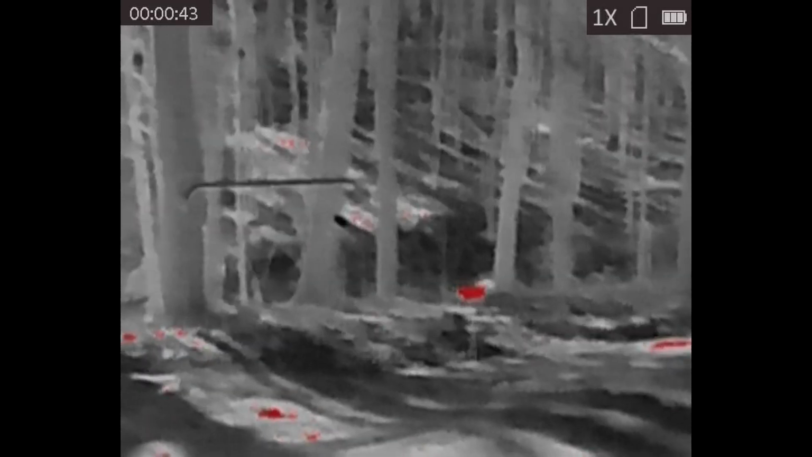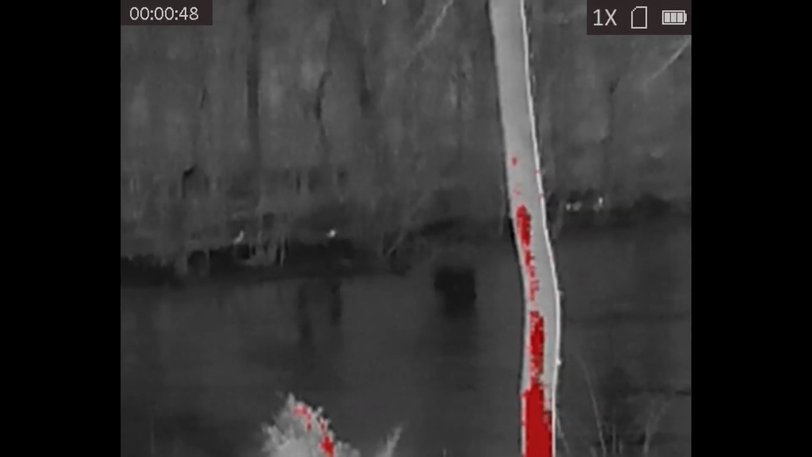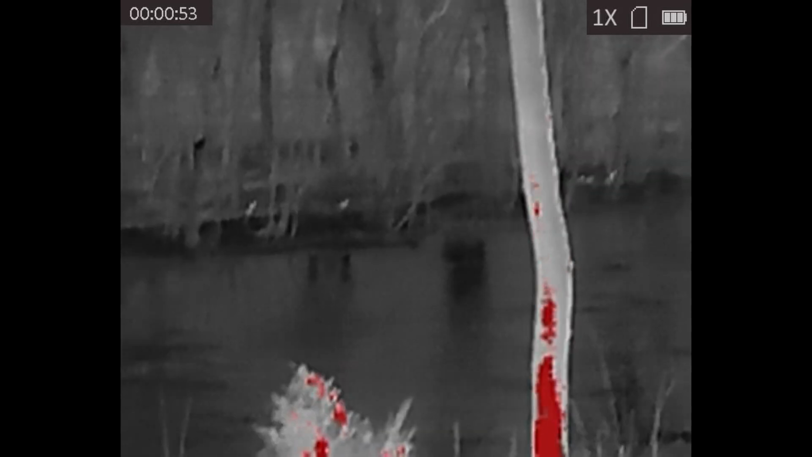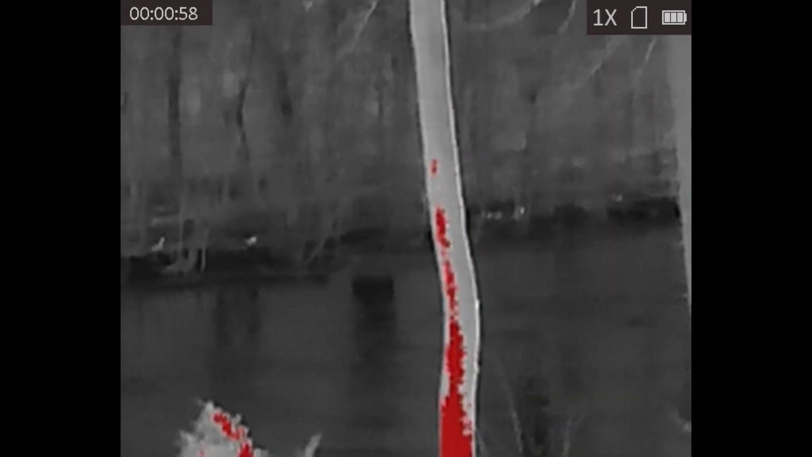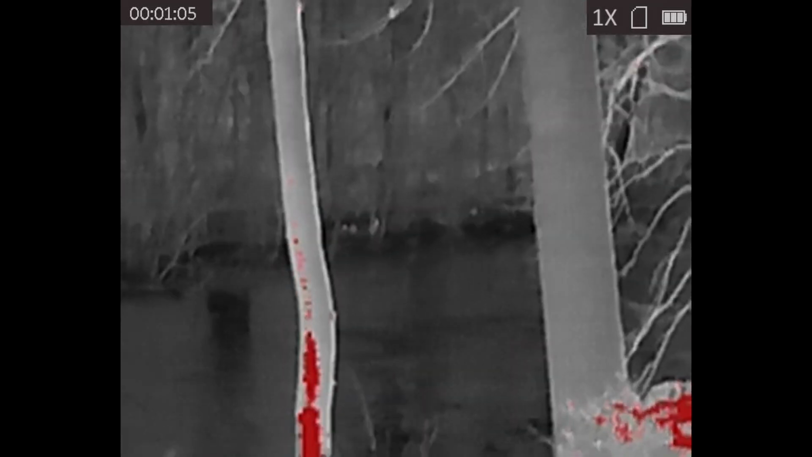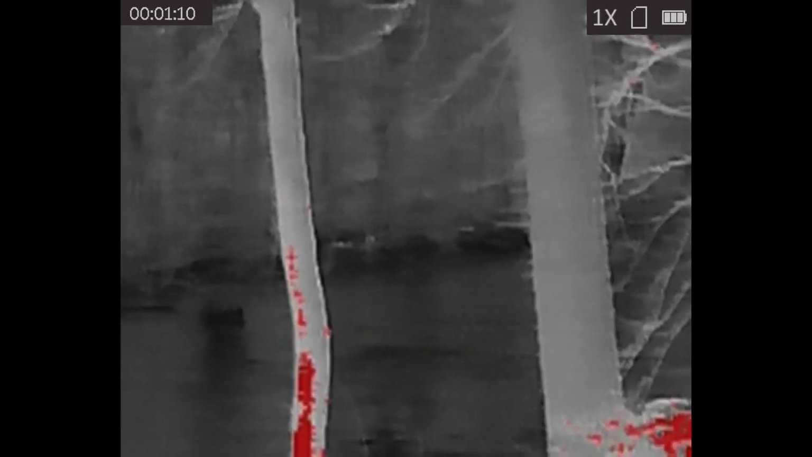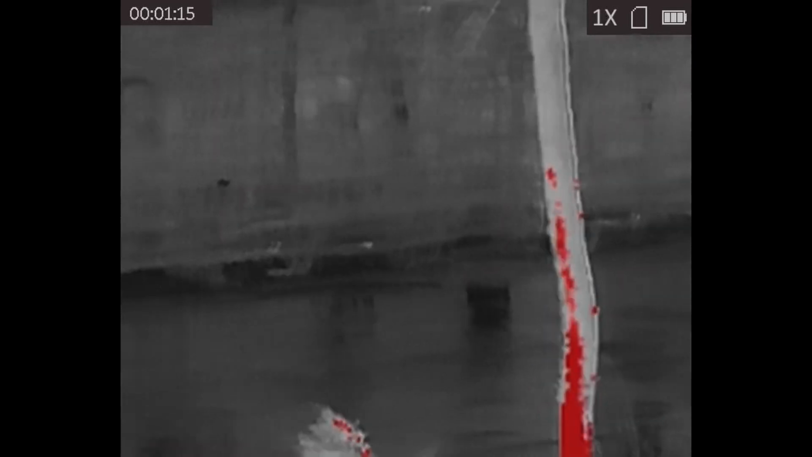And I believe, or I know for a fact, AGM has another model that's a little bit nicer, one step up. So it's an AGM TM10 384, I believe, and I think that one is going to end up being the ticket for the best value monocular out there. I haven't tried one yet. I will probably buy one soon, and then I will be able to review it. Again, we can see all of the geese out there in terms of heat source, but no idea what they really are. And some of the squirrels and stuff that we were looking at, again, we can see the heat source, but that's kind of where it ends.